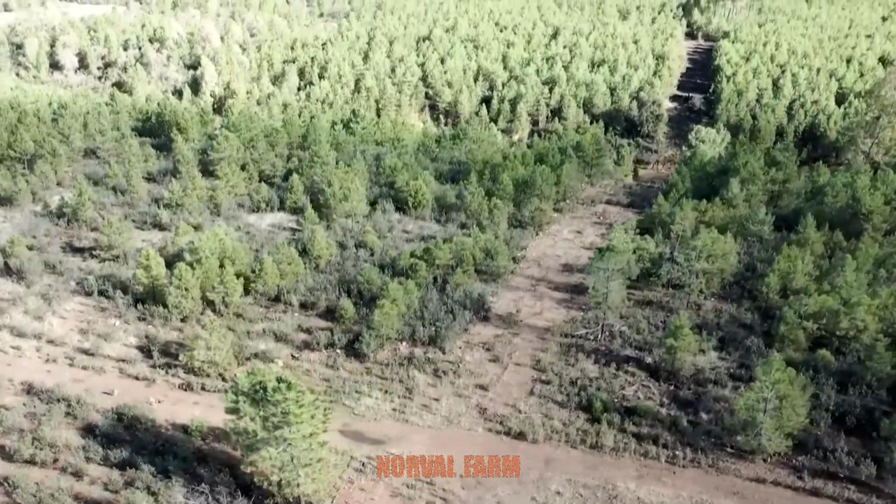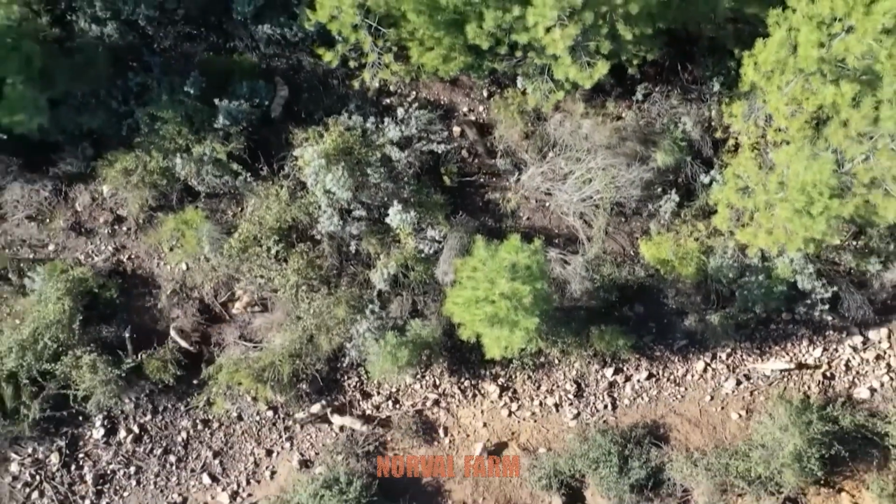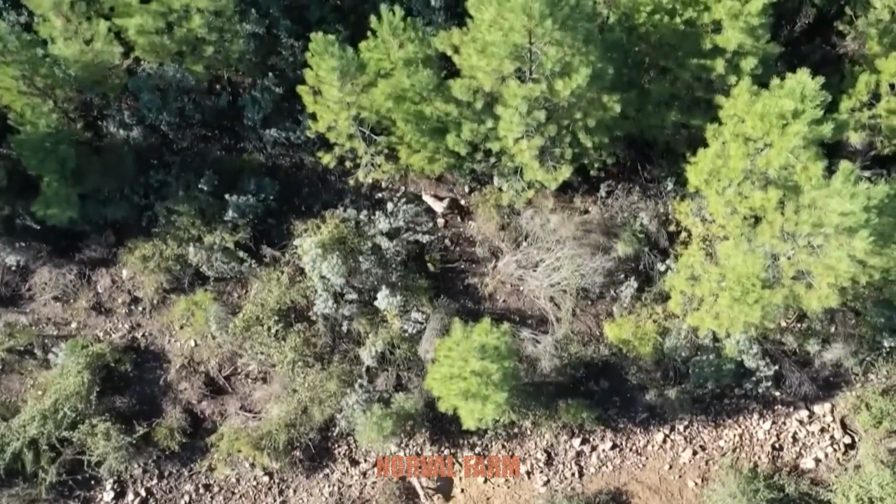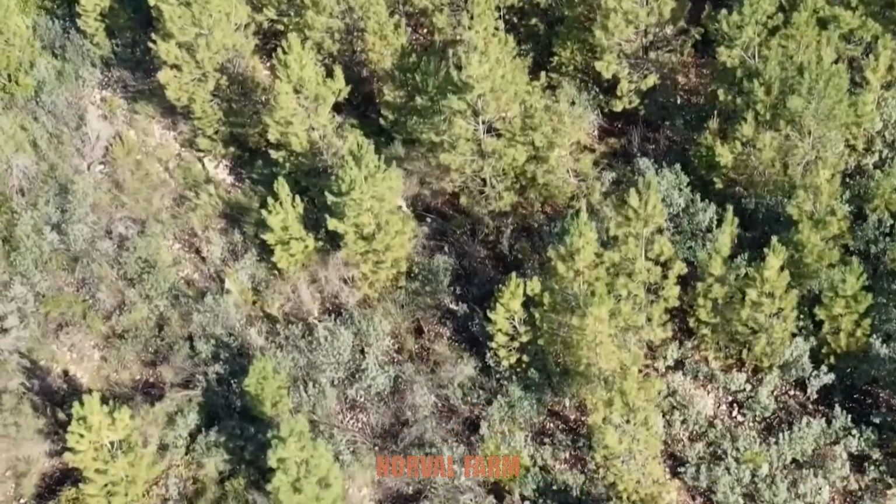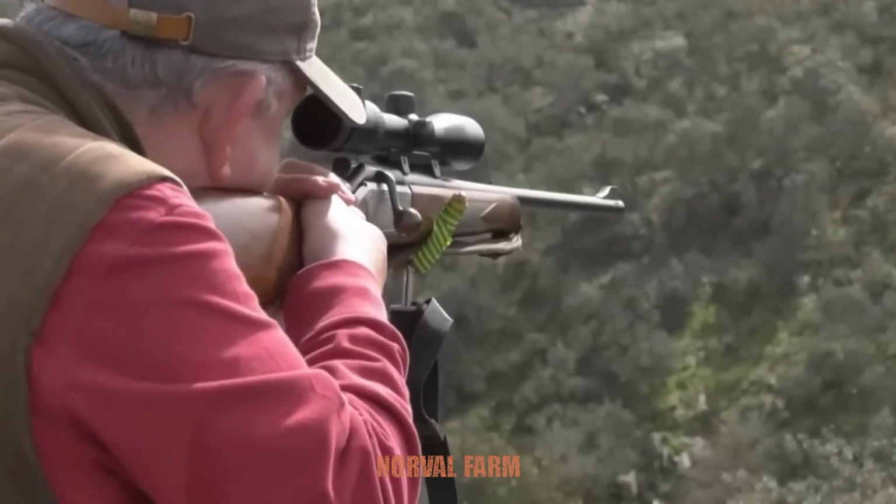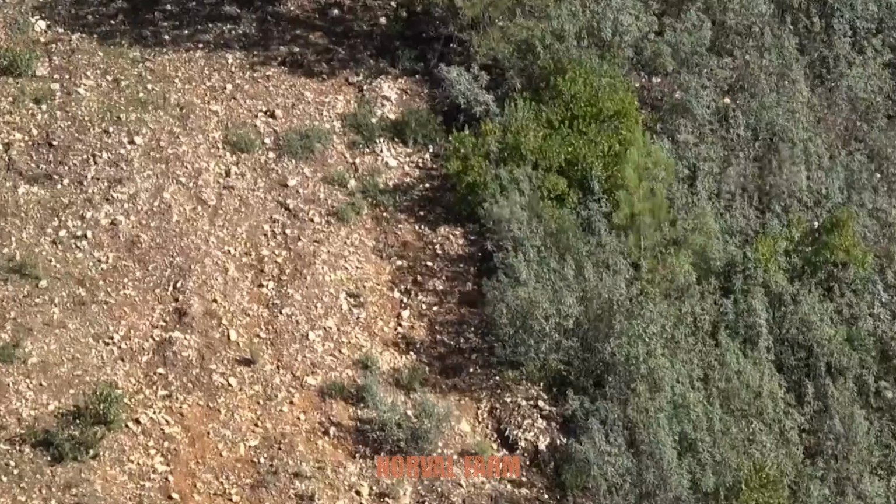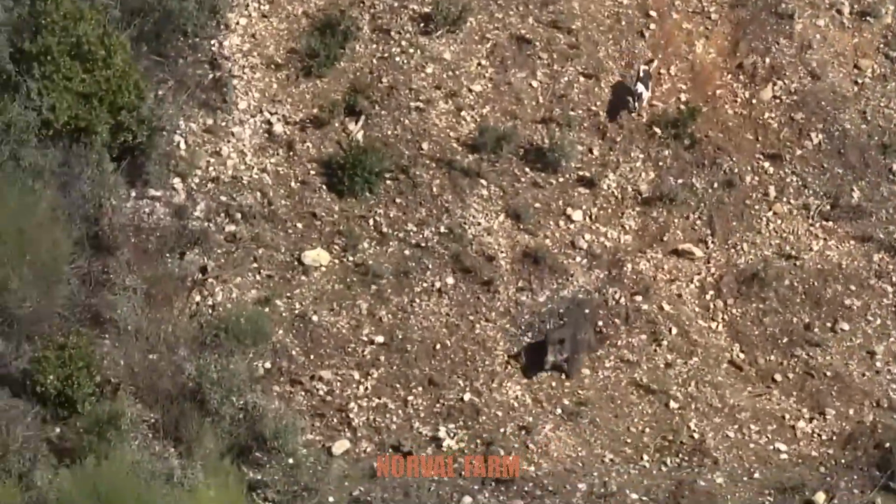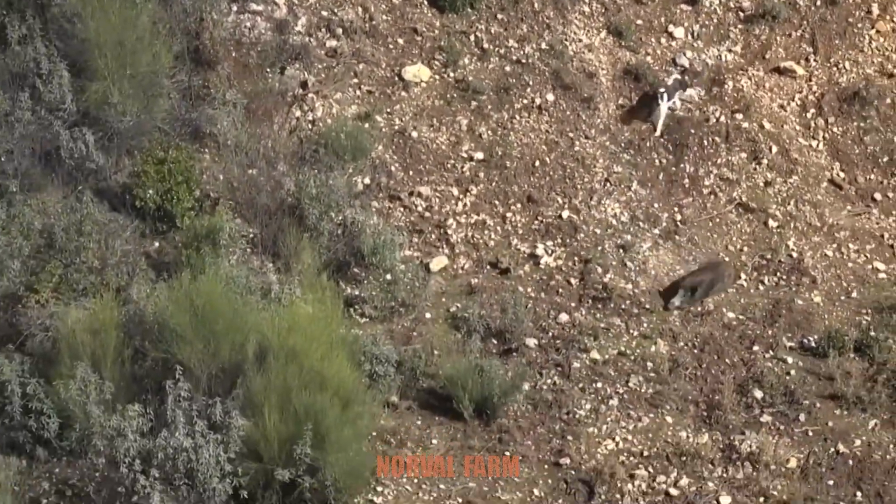The hunting dogs are still constantly searching for wild boar shelters. From the drone, we can observe the location and number of a herd of wild boars. The wild boars were exhausted from being chased by hunting dogs, so we aimed at tricky positions and successfully took down quite a few wild boars.